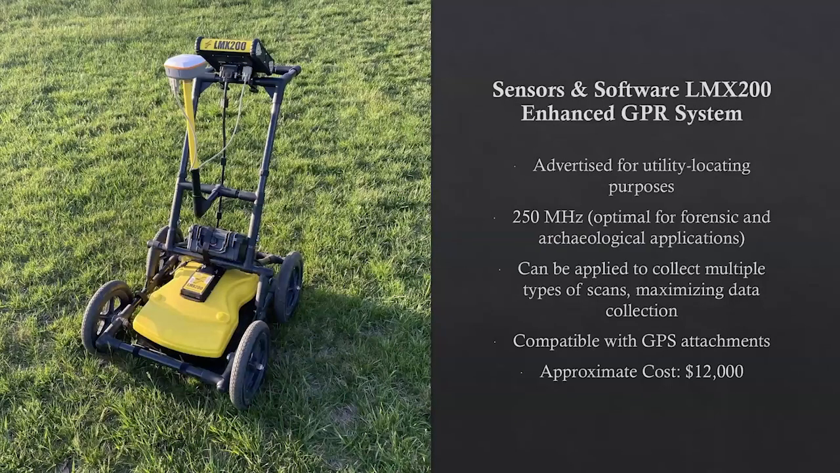For our research specifically, we used the Sensors and Software LMX200 Enhanced GPR system. This is advertised for utility locating purposes, but the frequency, 250 megahertz, allows for its application in forensic and archaeological investigations as well. It can be applied to collect multiple types of scans, which I will touch on later, and that will maximize your data collection. Its approximate cost is $12,000.